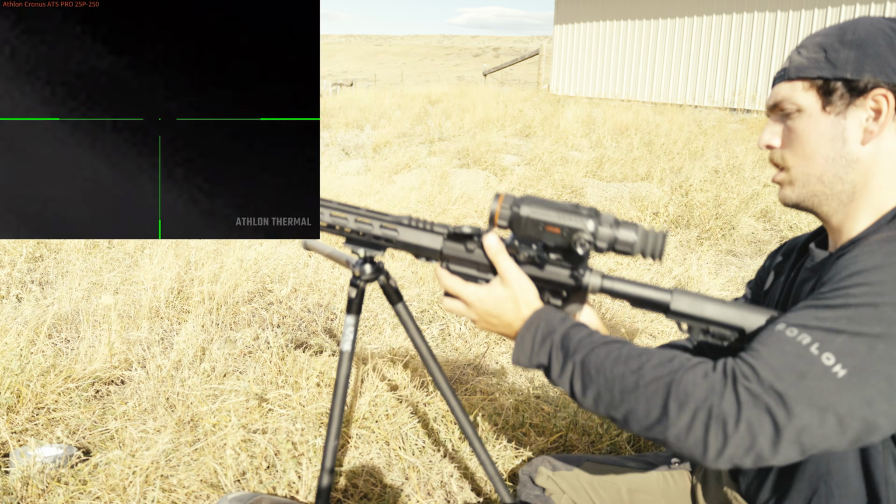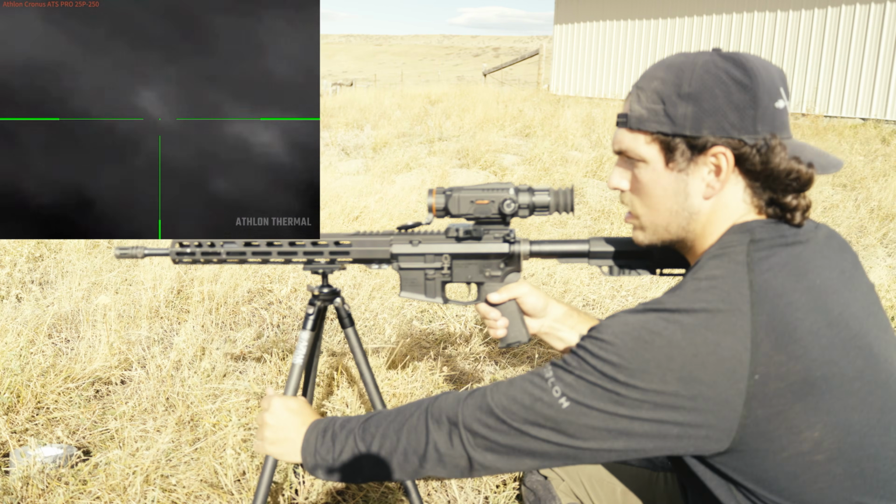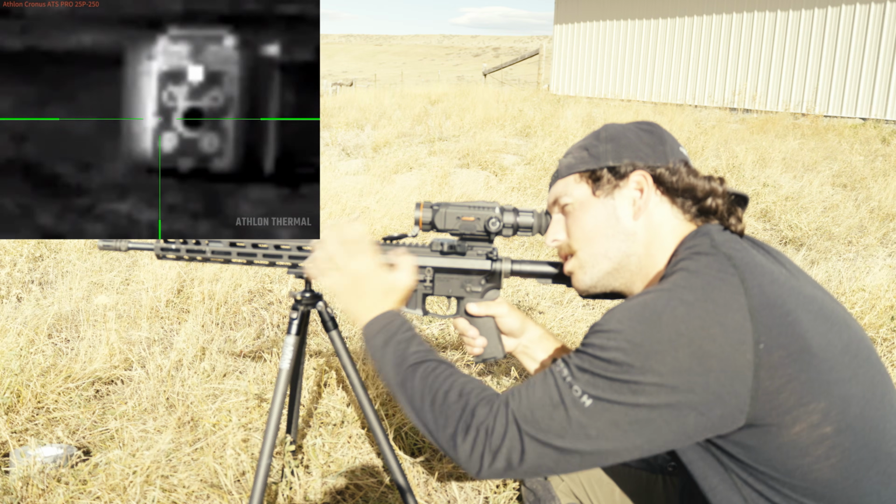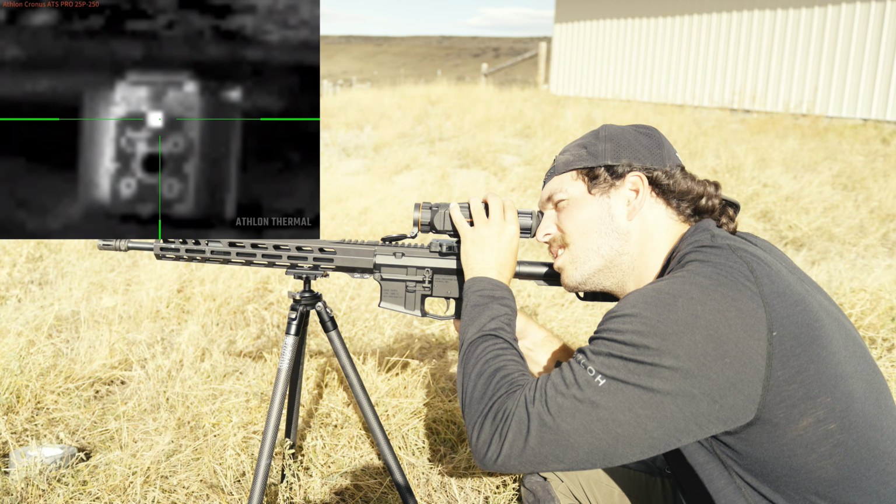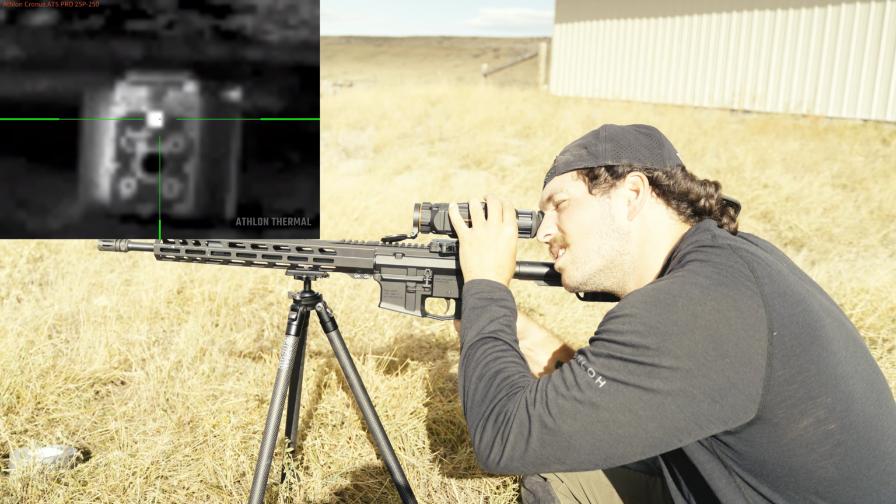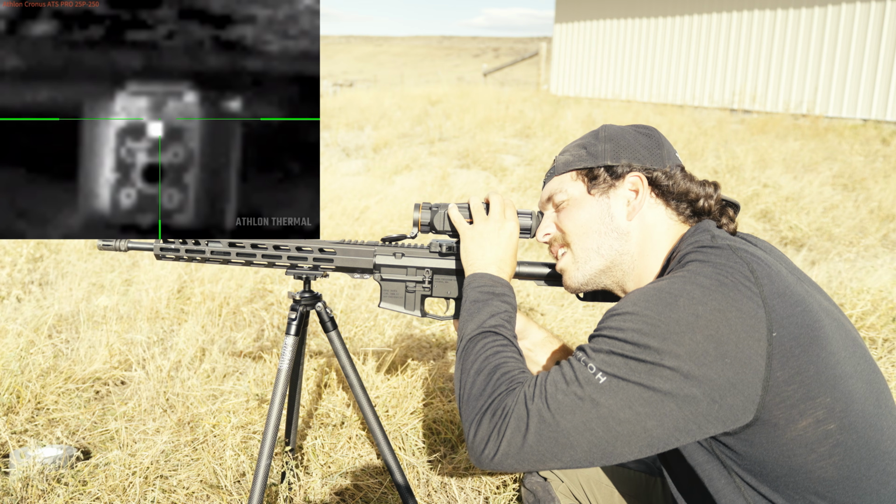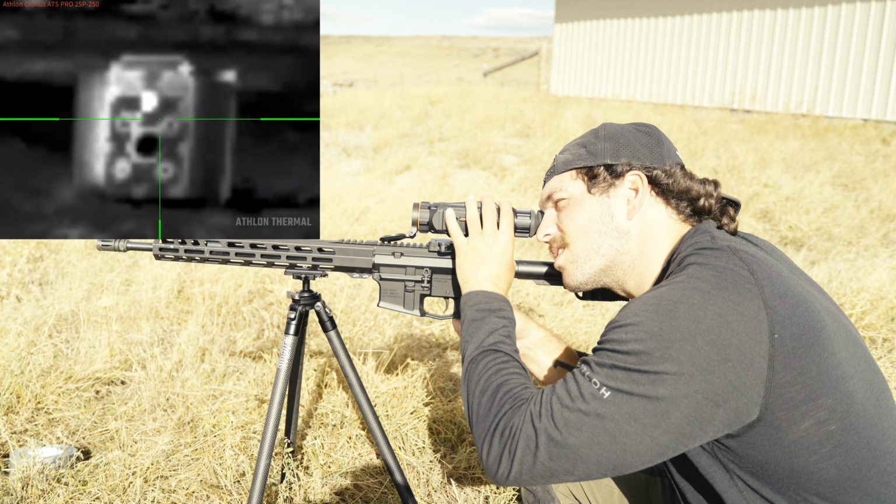And so I'm going to just do the same exact thing I did last time when I came back to doing this. Get my gun set up, find my target, boom, right there. Just a hair over. And a hair up. I'm just right there. That should be my exact point of impact. Confirm.